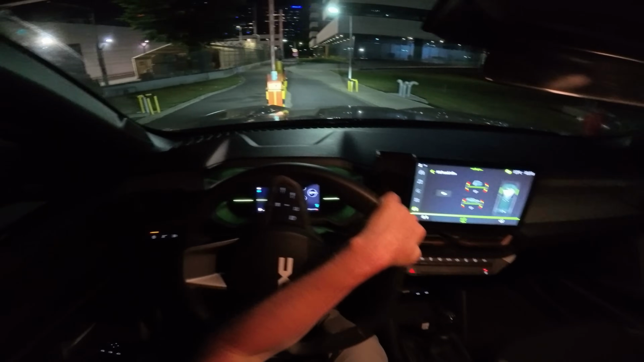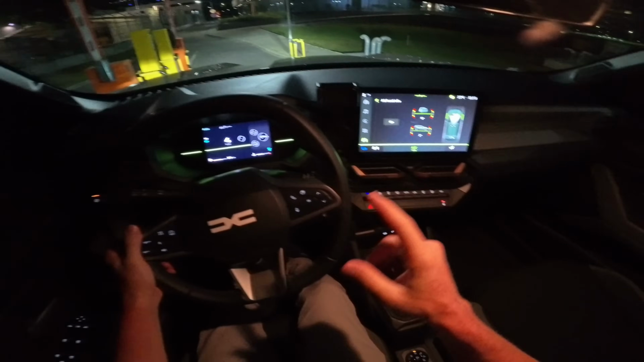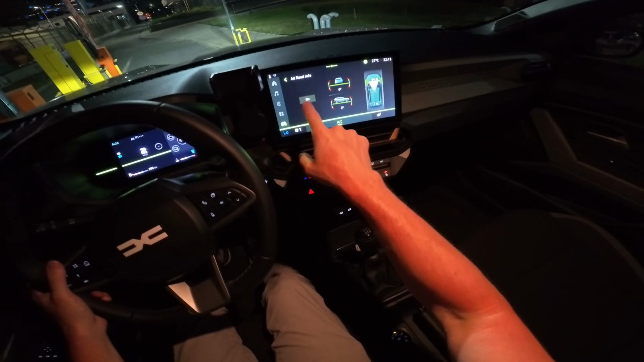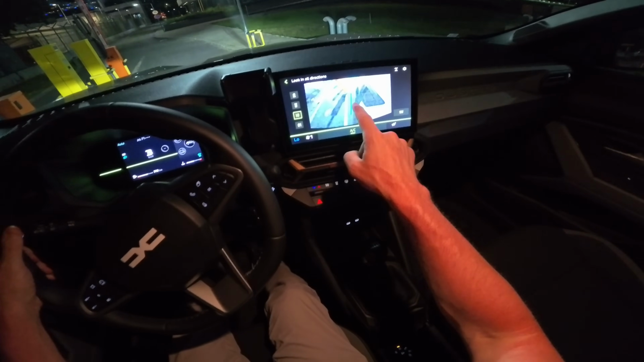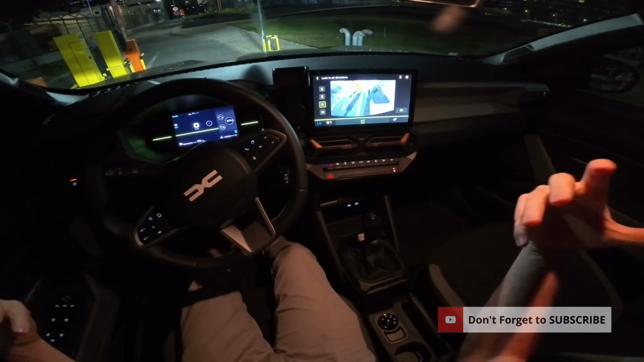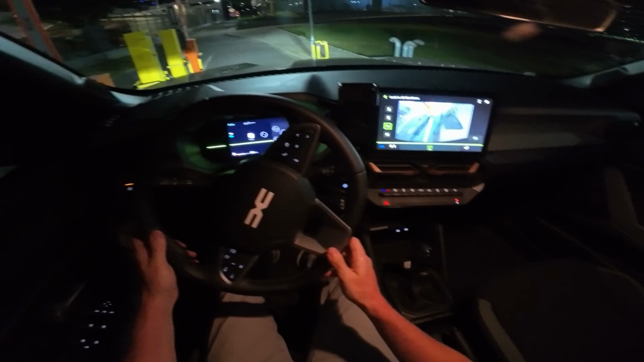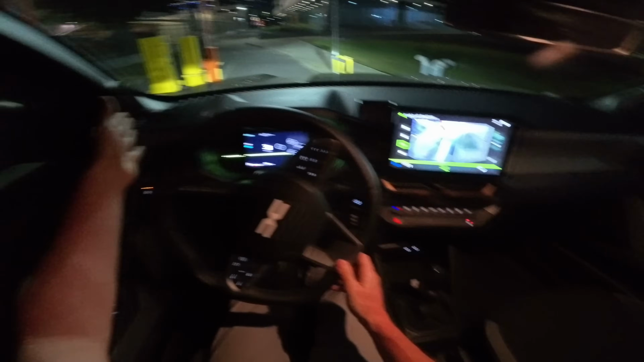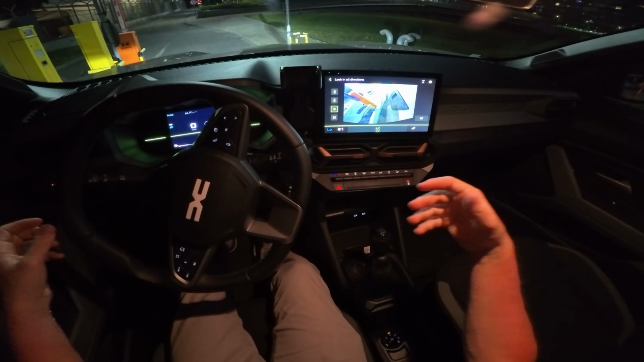Now check this out. This is something that I really love about the car. When you go in tight places like here, it's super tight. You go to off-road, you go to cameras, and the great part is that even the side cameras are oriented to the front and not to the rear. When they are oriented to the front, it's great because you can see what's coming next on the side of the car, and not after you pass, seeing it in the back like most cars have.